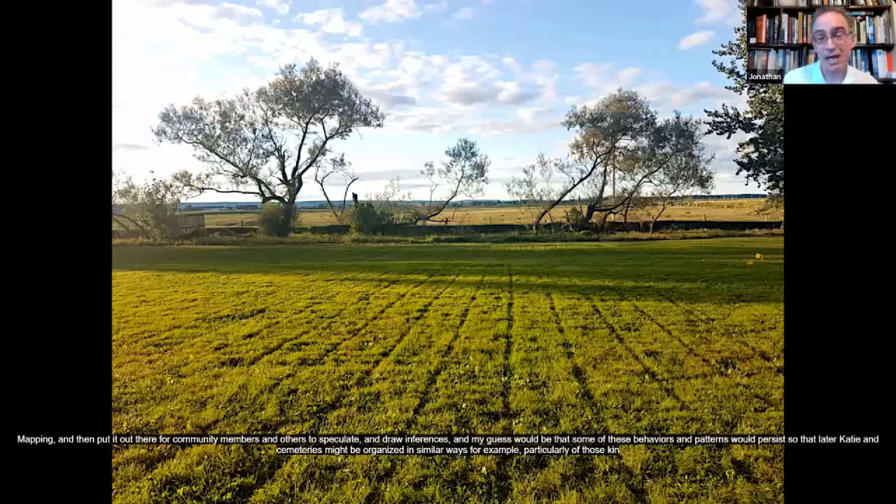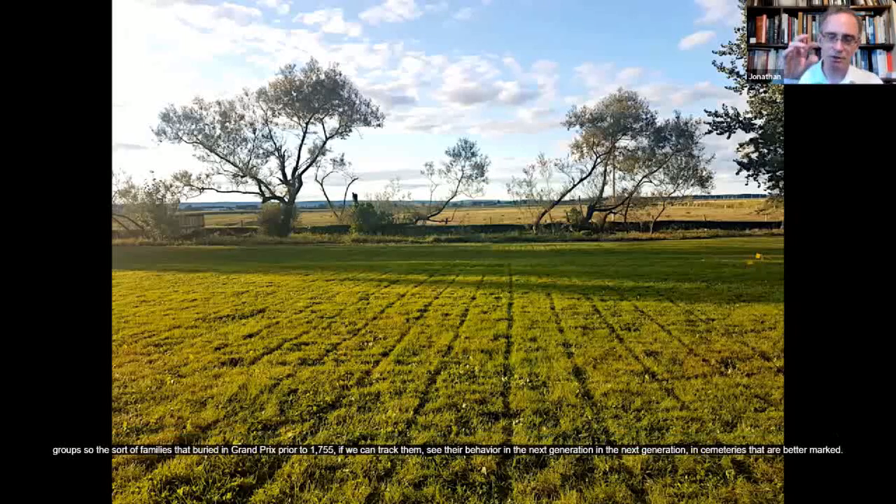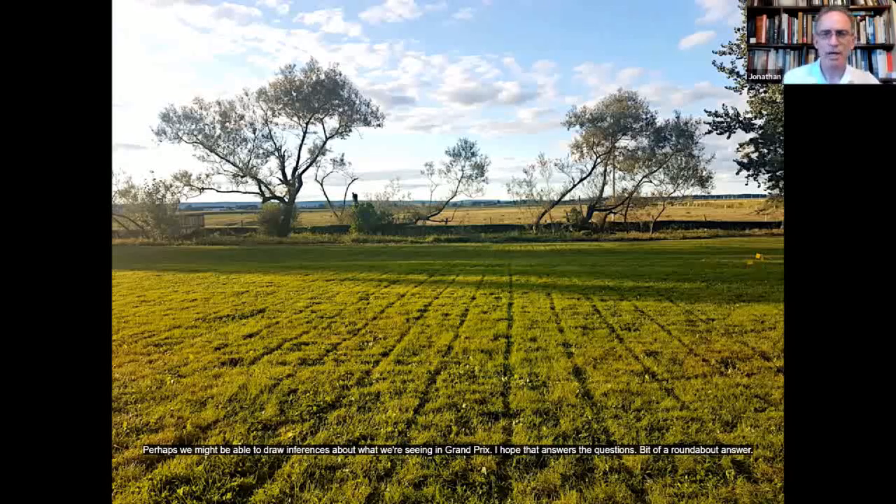And my guess would be that some of these behaviors and patterns would persist, so that later Acadian cemeteries might be organized in similar ways, particularly of those kin groups, so the sort of families that buried in Grand-Pré prior to 1755. If we can track them and see their behavior in the next generation and the next generation in cemeteries that are better marked, perhaps we might be able to draw inferences about what we're seeing in Grand-Pré. I hope that answers the question. It's a bit of a roundabout answer. No, that's great.